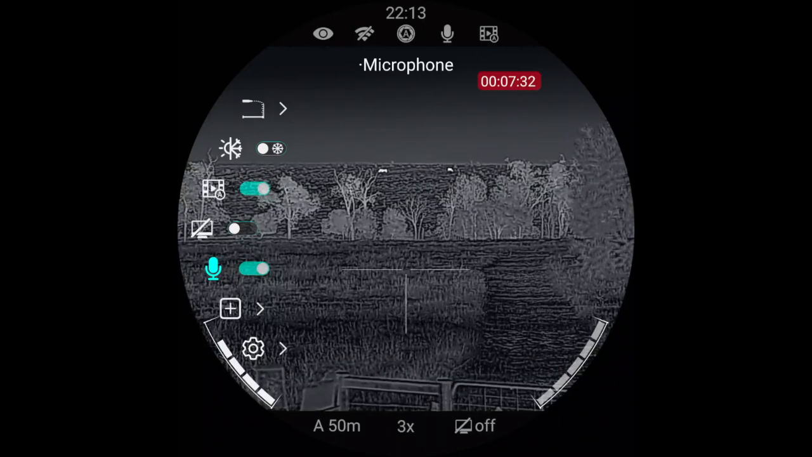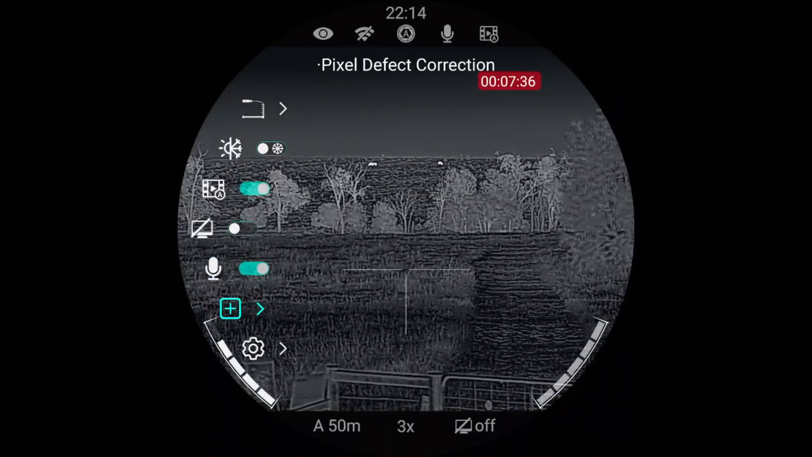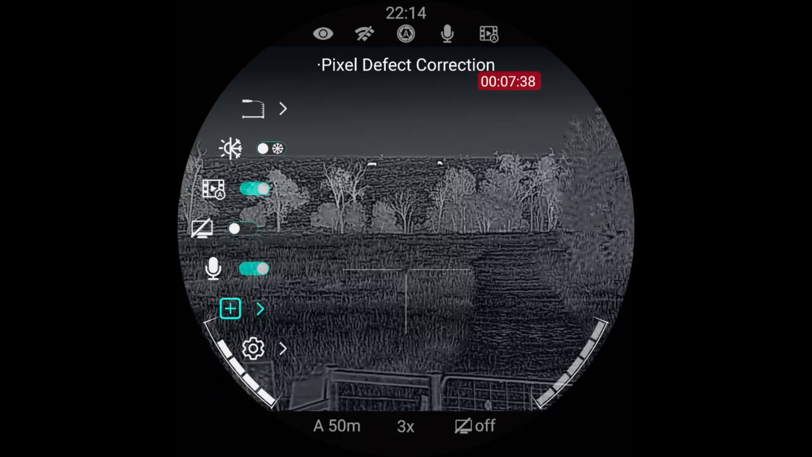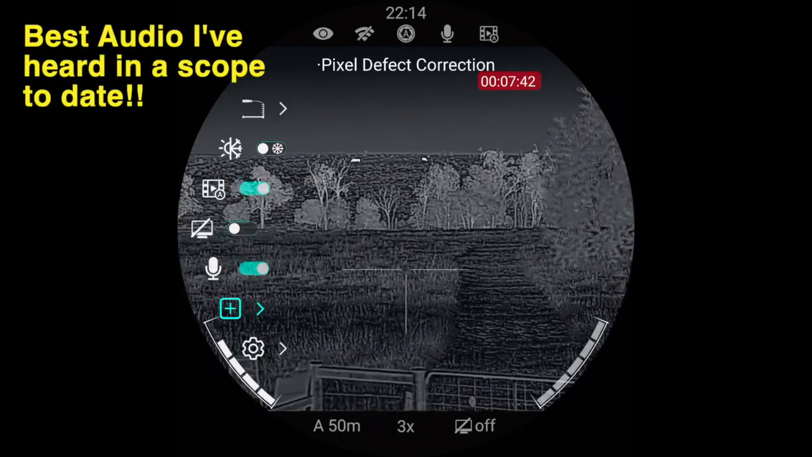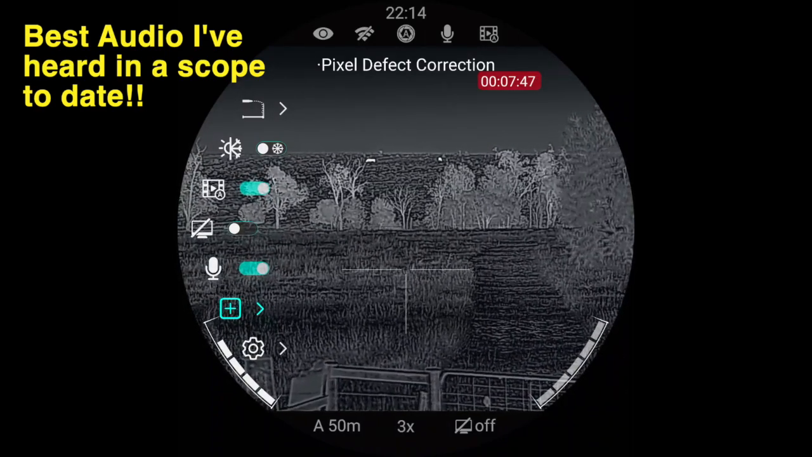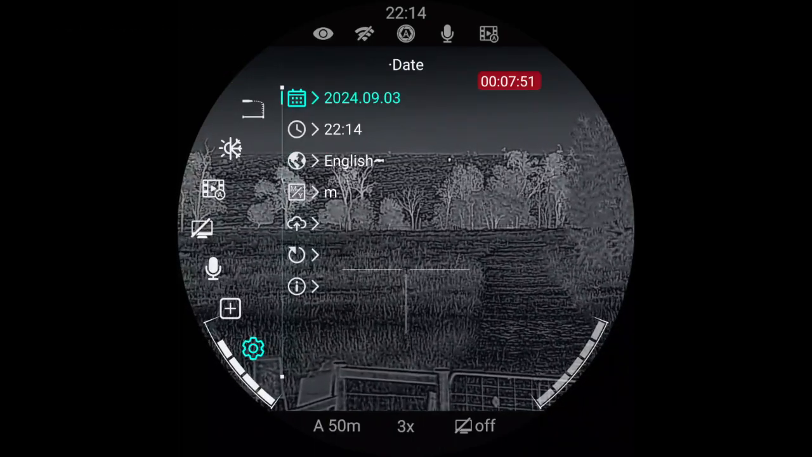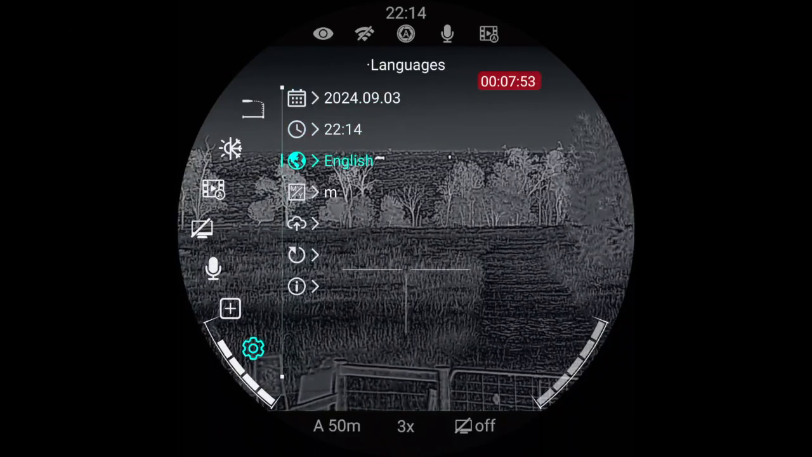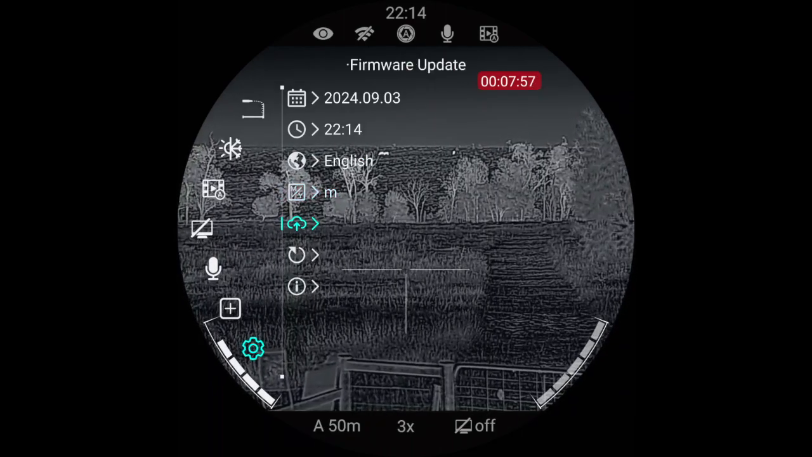The microphone, I'm going to leave that on. And all this is being recorded with the scope's microphone, so it'll be interesting to see how the audio turns out. You've got pixel defect correction, and then we've got settings. In your settings, you've got date, time, language, and the unit of measurement, whether it's yards or meters.